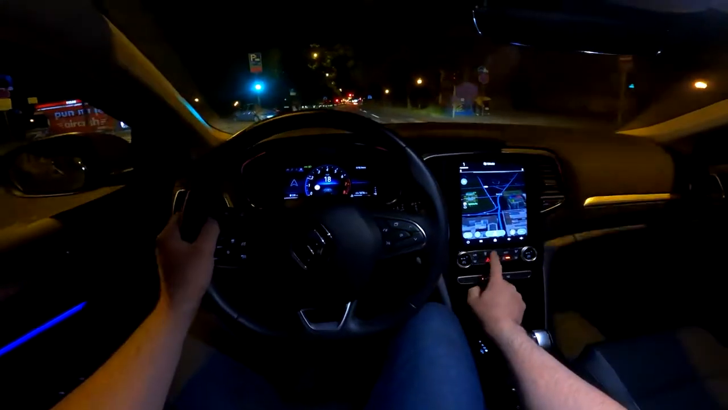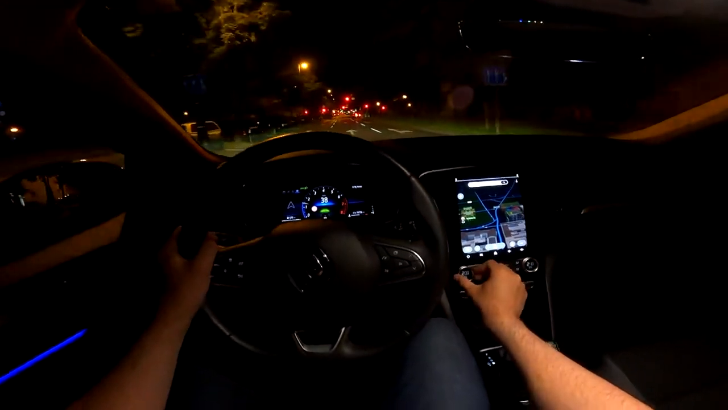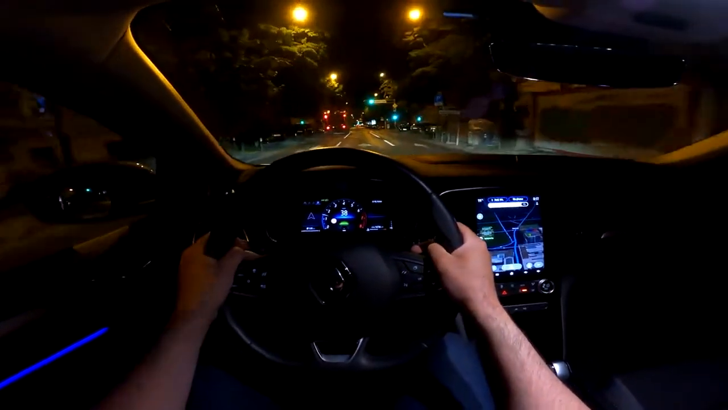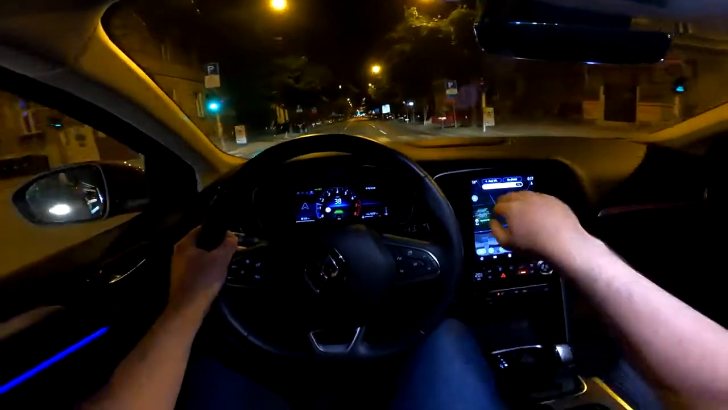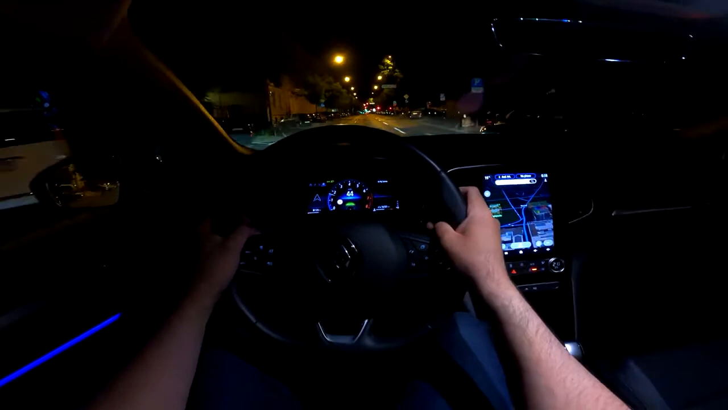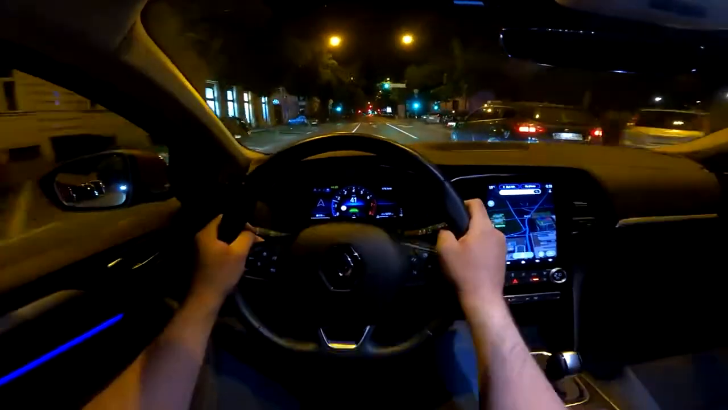One thing that I need to mention also is that we have the AC on the classic switches. Here is where you would adjust the air blower, and here is where you adjust the temperature. Very easy to use. You can turn it on or off by just pressing this. And definitely a big plus, because it's so much easier to use it like this compared to the option of going inside the screen, which is, let's face it, never the best one. But a lot of cars have only that option. Here everything is on buttons when we talk about the AC.